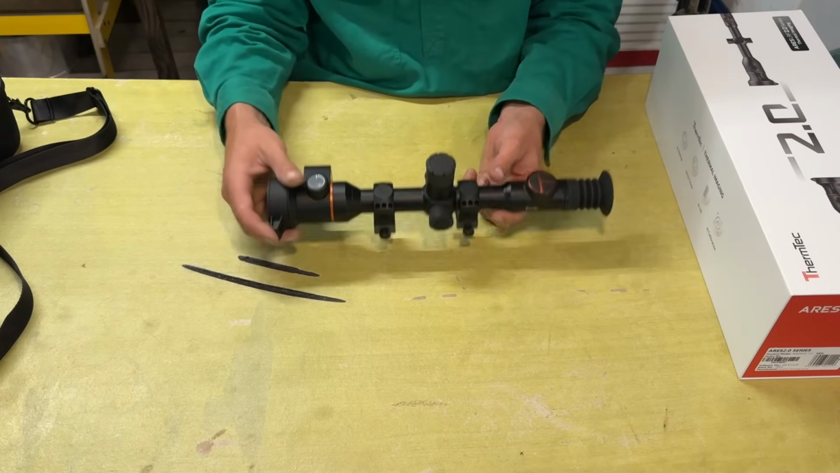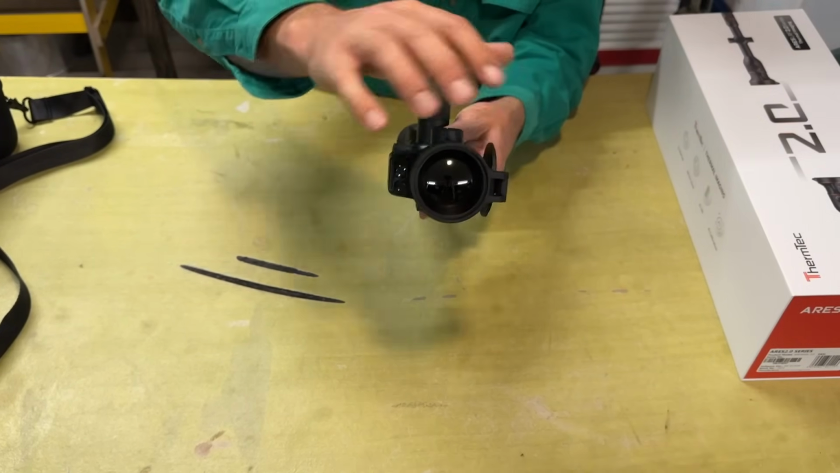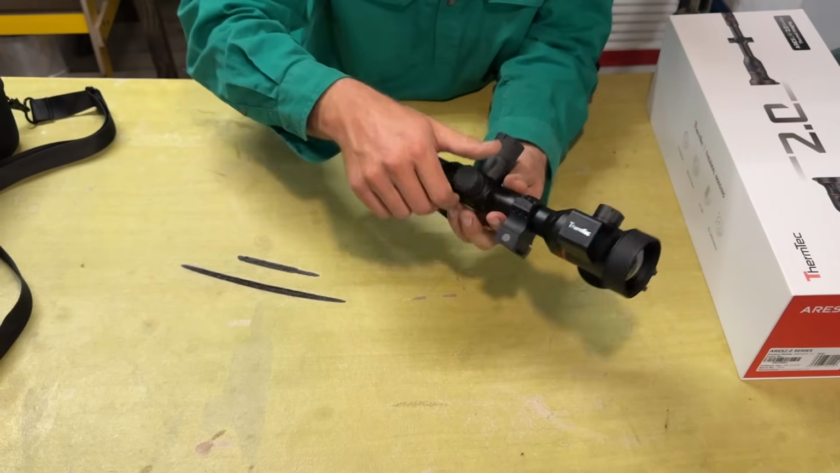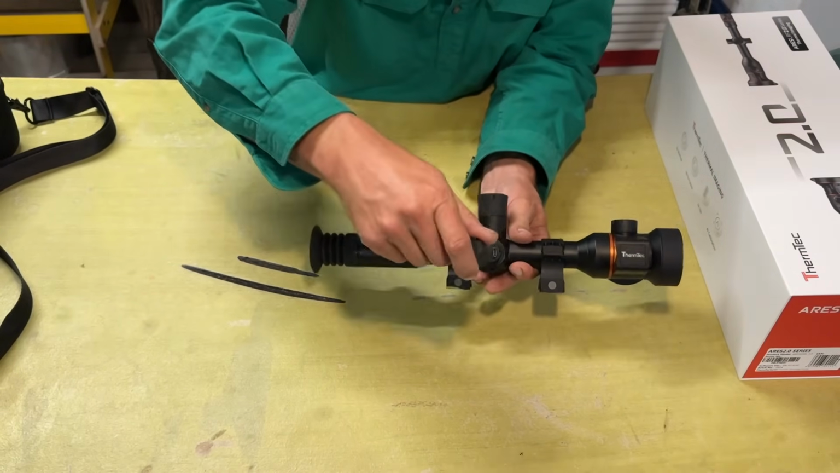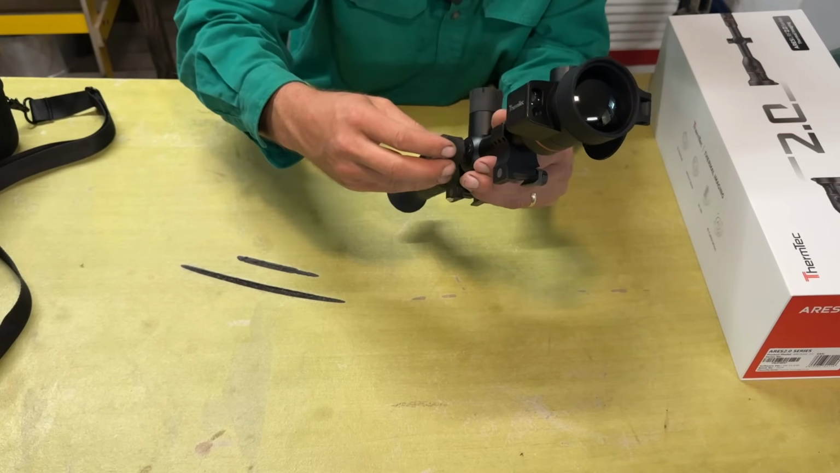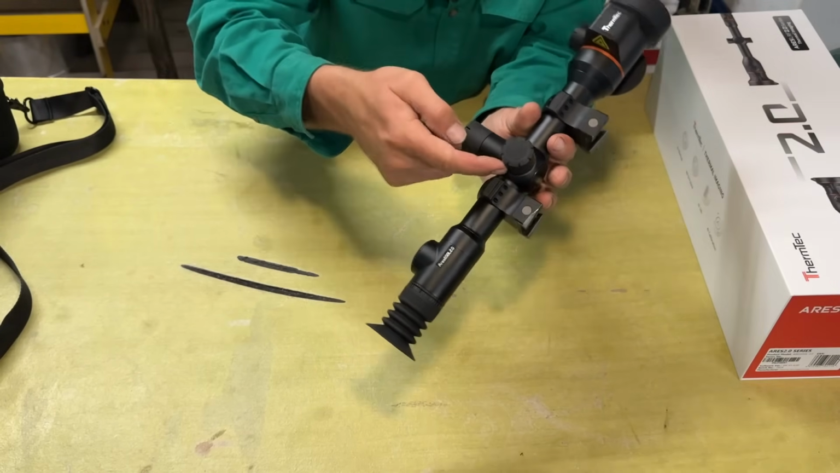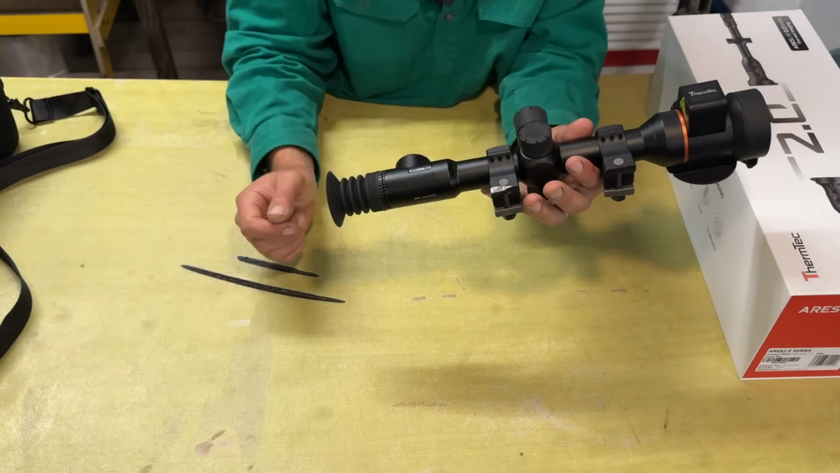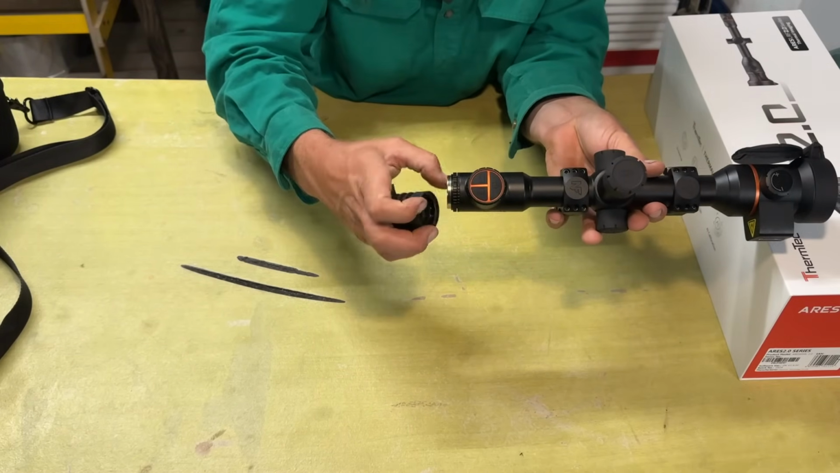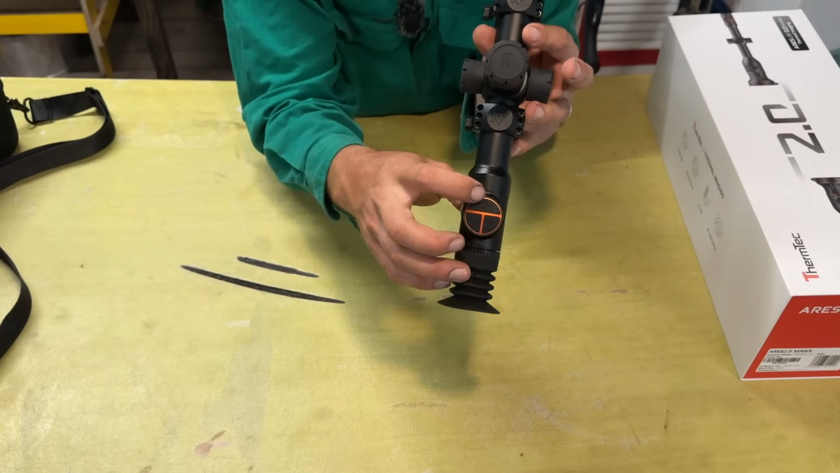So also it's got the laser rangefinder in the front here, a 50mm objective germanium lens in the front there. Also under the side cap, you've got the USB slot, and I think that is a microphone cover there, so when you put the cap on, it's still got a hole either way, so it doesn't matter which way the cap goes on. On the back here, you've got your diopter adjustment. You've got your three buttons here. You've got your power button.